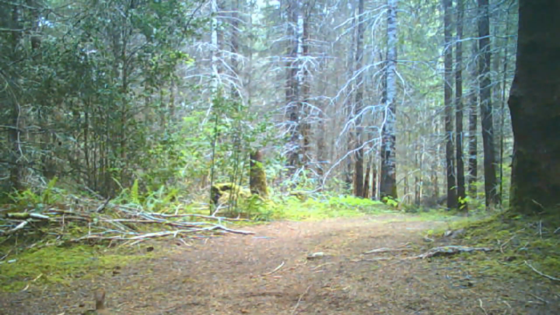More bunnies during the daytime and night. As long as they feel safe, they'll come out anytime. And I've seen them actually around my house as well. They have a tendency to come out and run around the fire pit and act all cute and stuff.